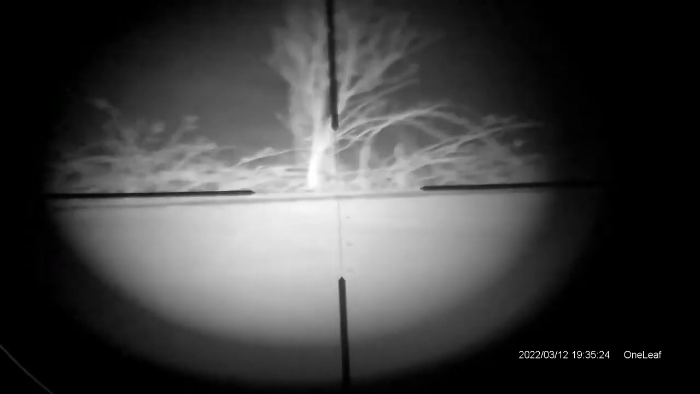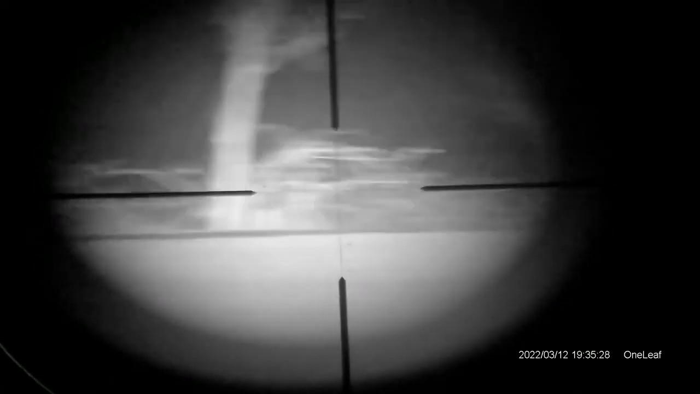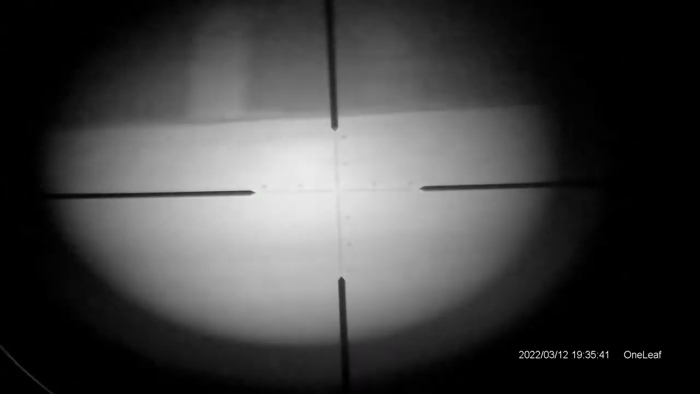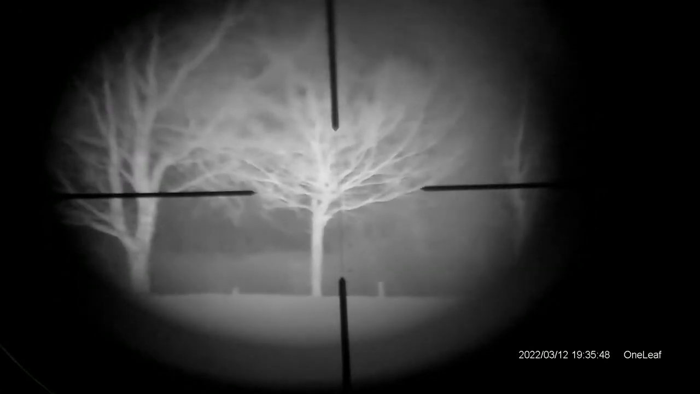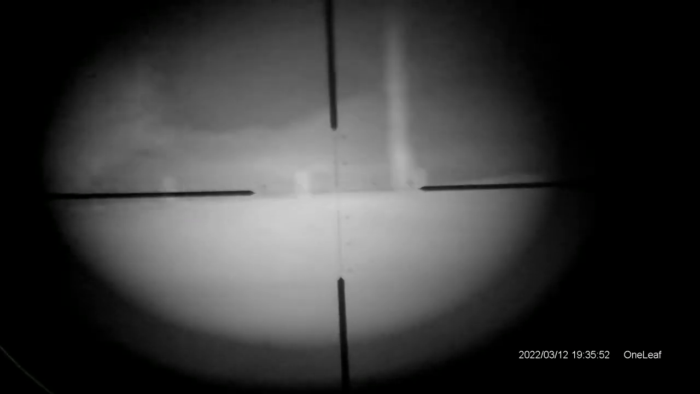So I'll leave you as I'm sort of panning up and down this walkway, this path it's on. Like I say, that's about 100 yards away. It's incredible how good this little device works. Going right the way up the path. So we're getting on for about 180 yards, I would reckon, by the time I'm up here, definitely.